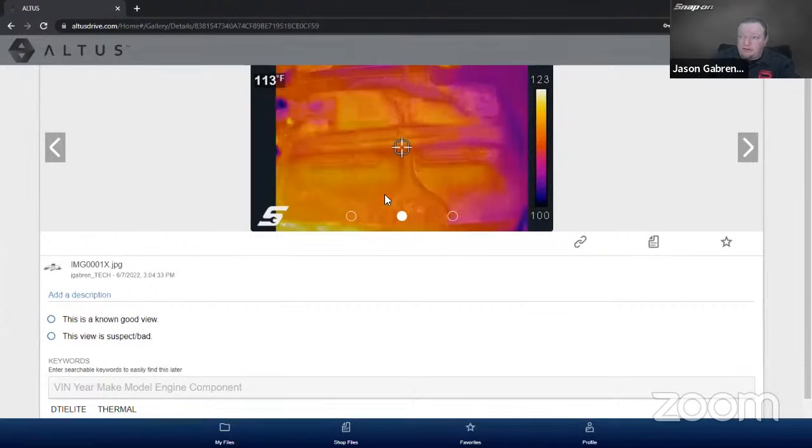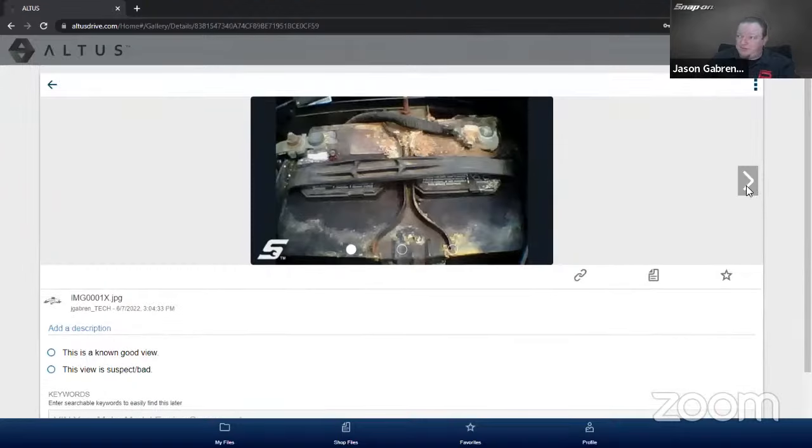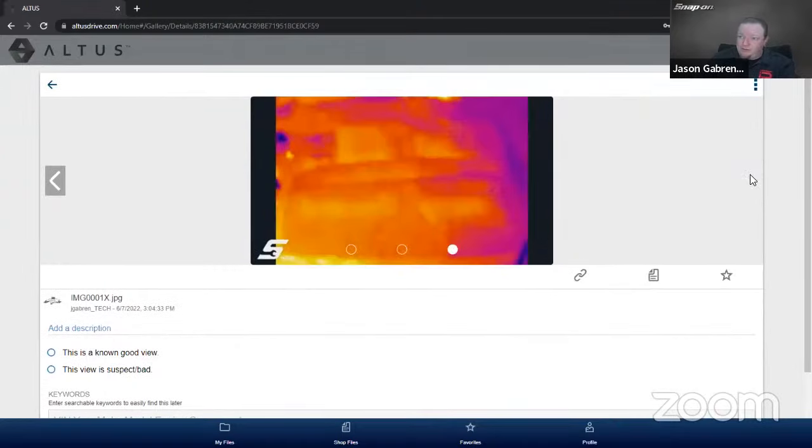Here's one with the battery with the opacity turned down a bit. All right, so I got my battery there. I was trying to catch my terminals being a little warm because if you can see here, if I go to the left, I got to clean that battery off a little bit. But we can see that's the straight camera. And then there's the medium thermal, and then there's the full thermal image over there. So you can see if we have the opacity down, it will show it a little bit in the middle there. So that was kind of interesting there.